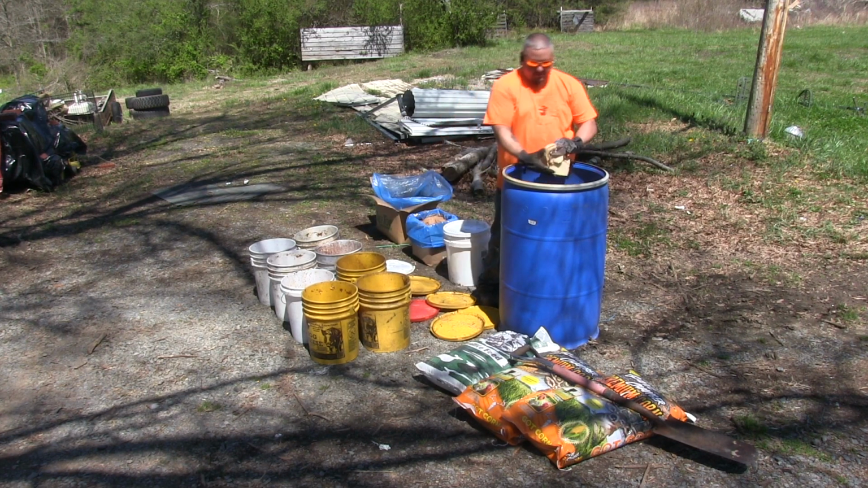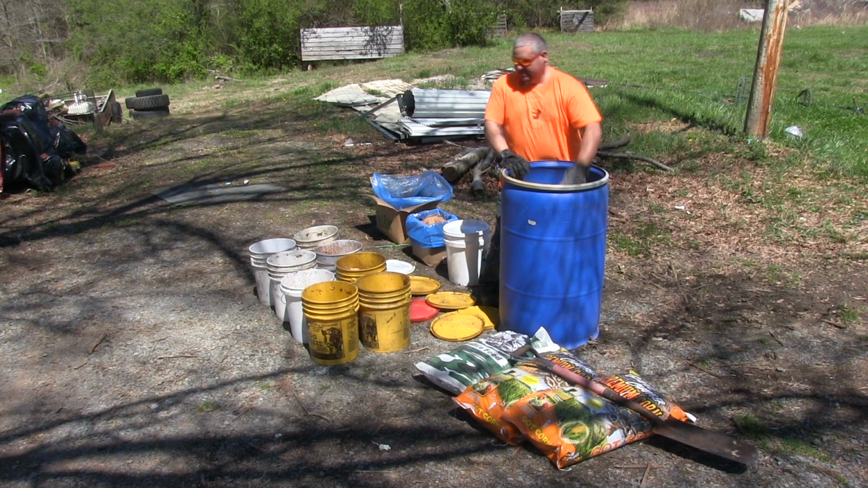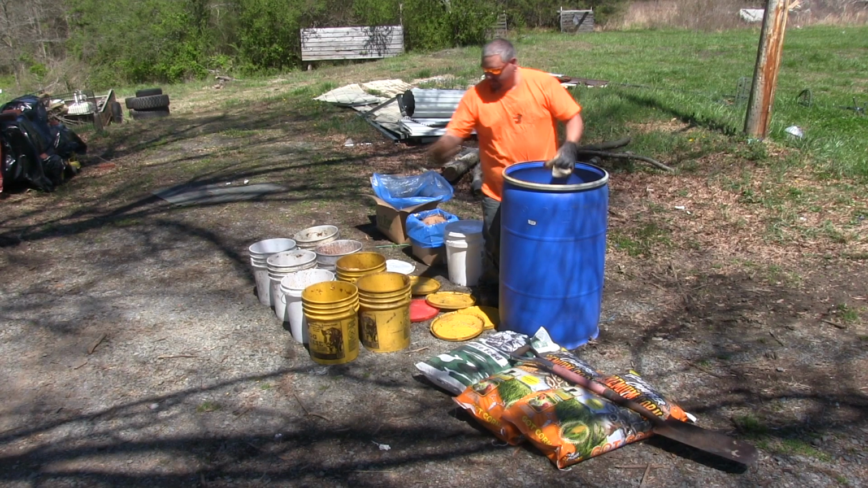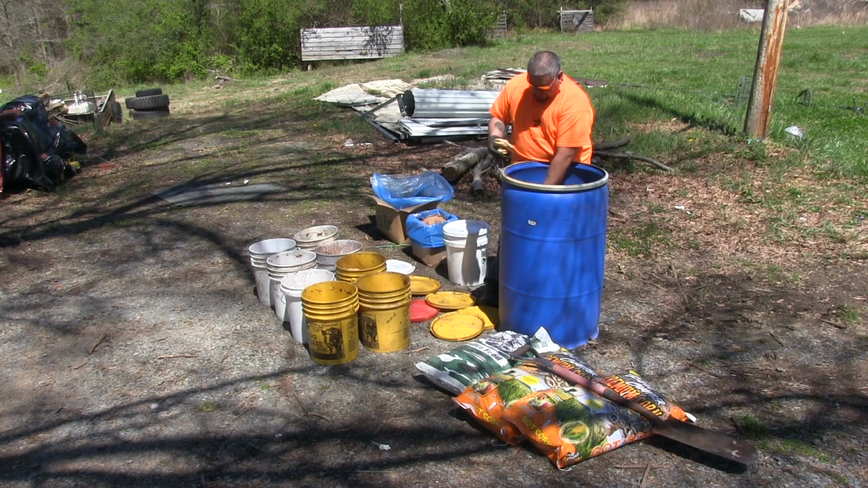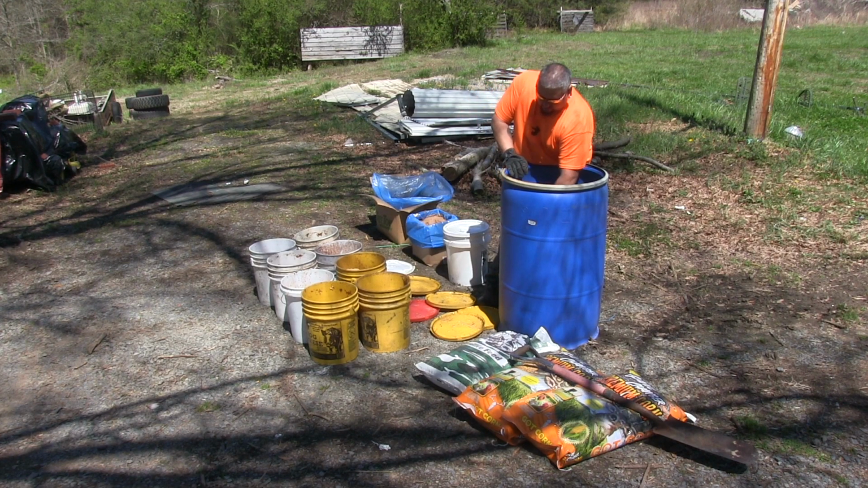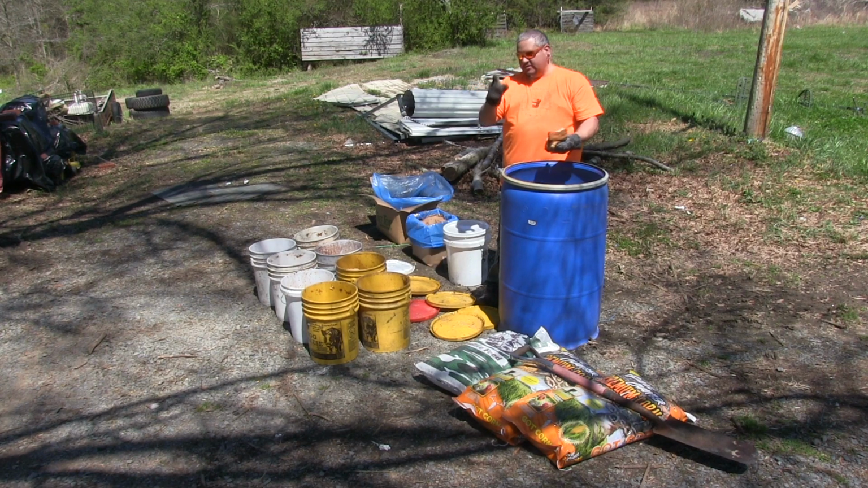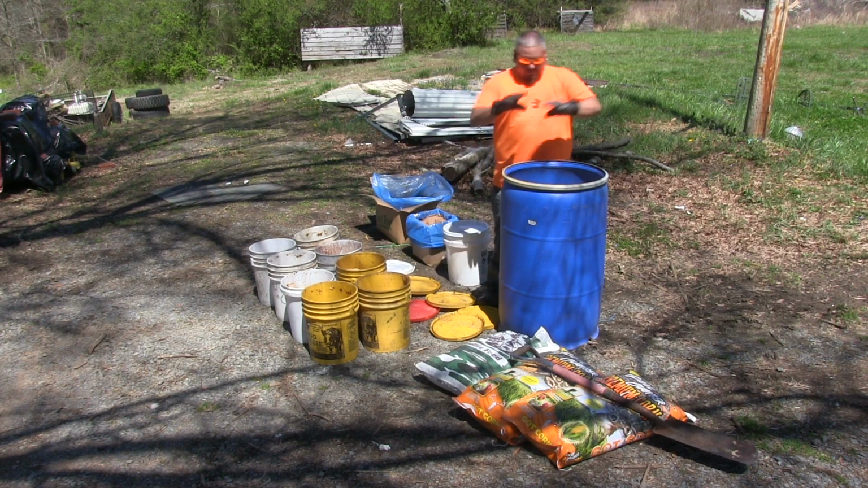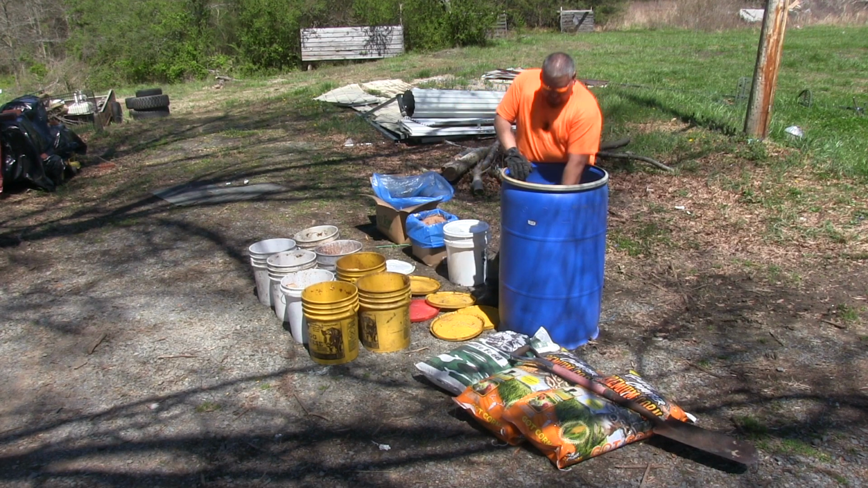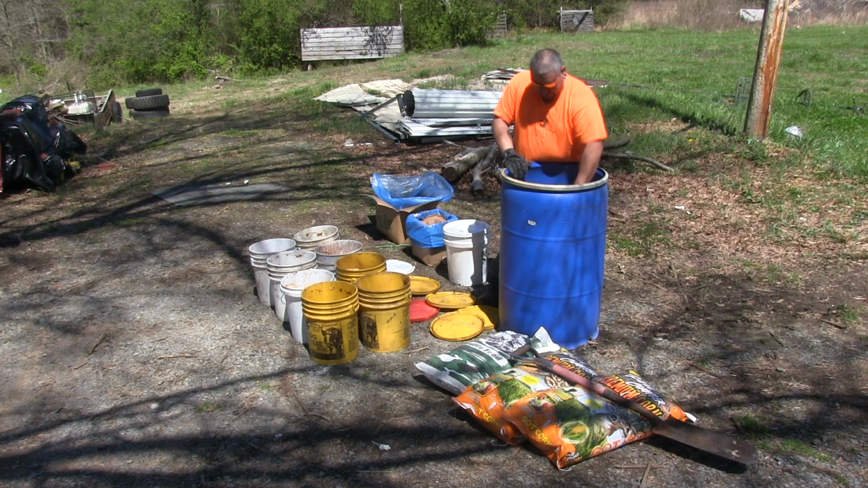Now, the reason we like to use bread, for one, it's cheap, it's easy to access. You can generally find it somewhere close at a local bakery. And the good thing about this stuff is bread will hold the scent of all these attractants, and when we throw it out and put it out everywhere, not only that, but the yeast that's in the bread puts off a real strong scent, and it gets their attention.